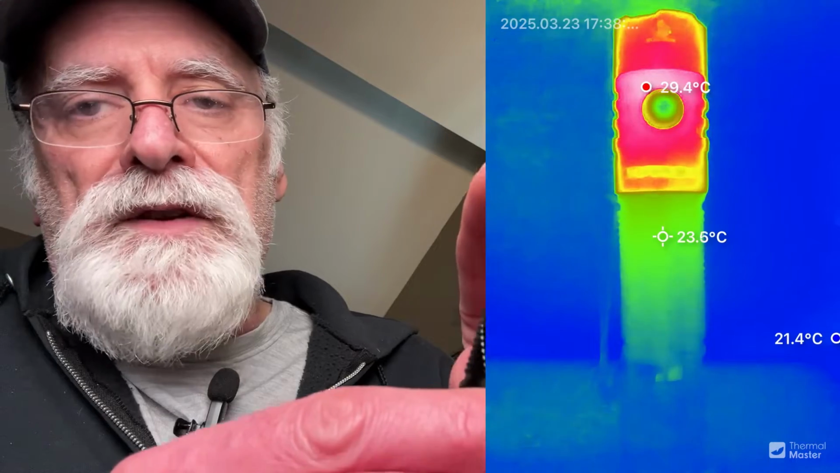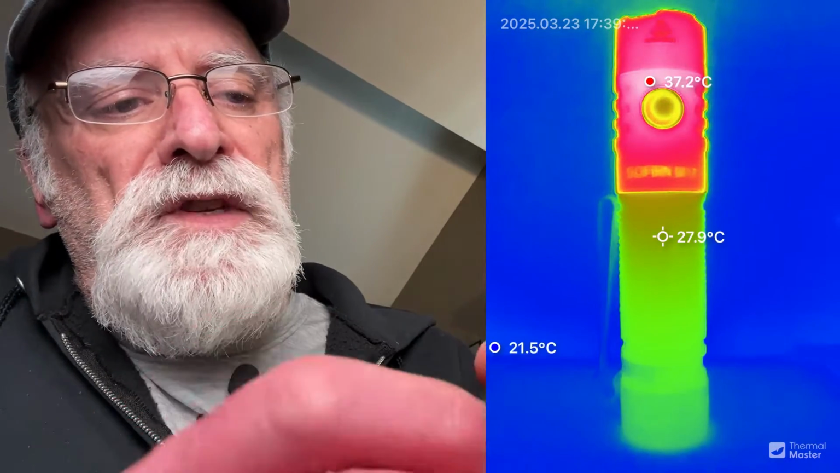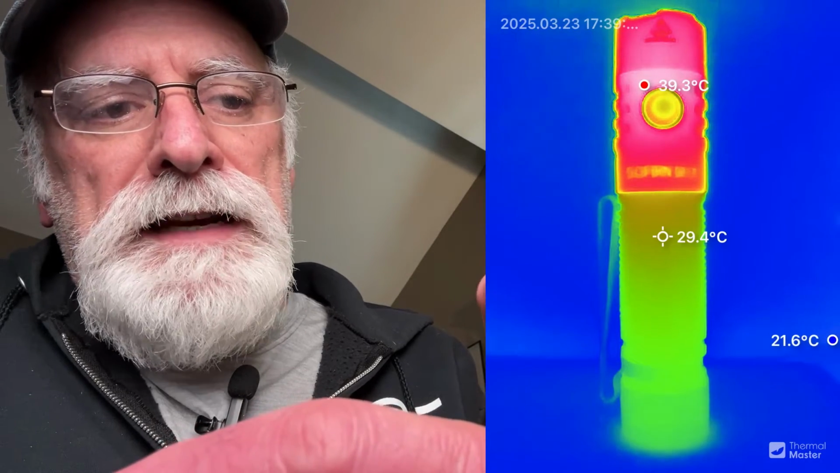And the amount of power and the concentrated light in one location is really amazing. Now the thermal signature on this is what's next up here. The thermal signature is pretty cool as well. So when I hit this in the beginning, and I'm on turbo, because that's when I'm starting all of these lights out on their highest output when I'm using the thermal camera on them, you'll see that the heat will start to migrate down from the top, and it's going to stop almost right about here.